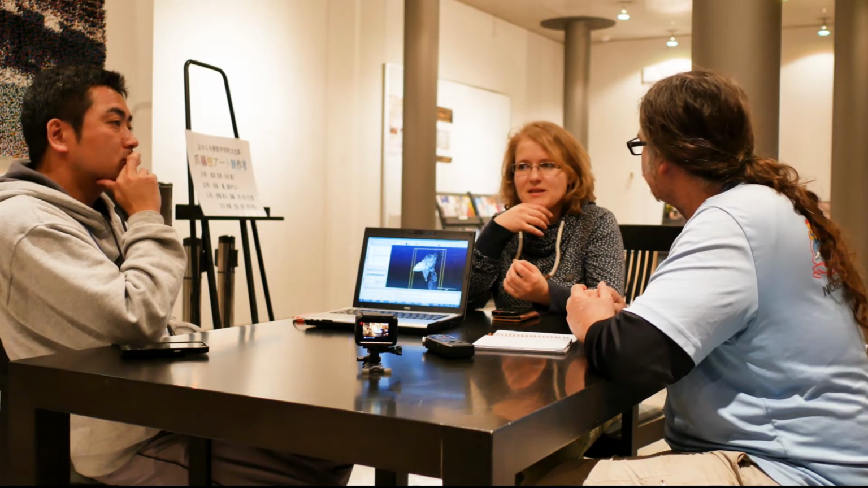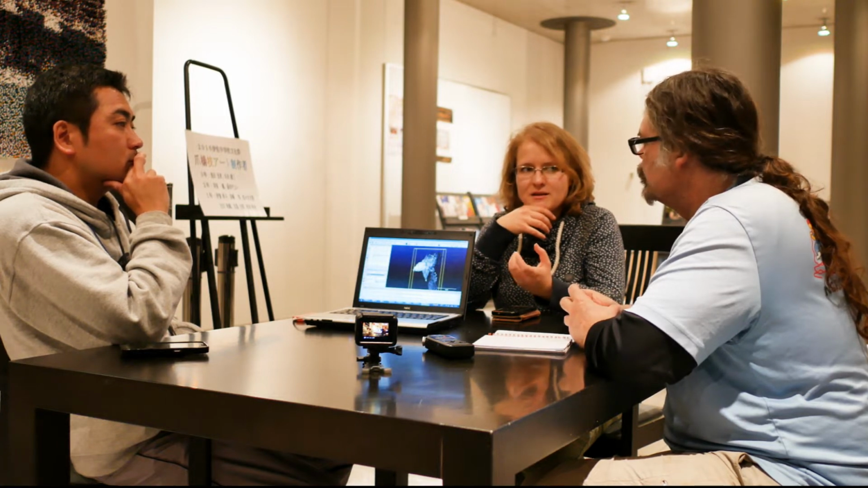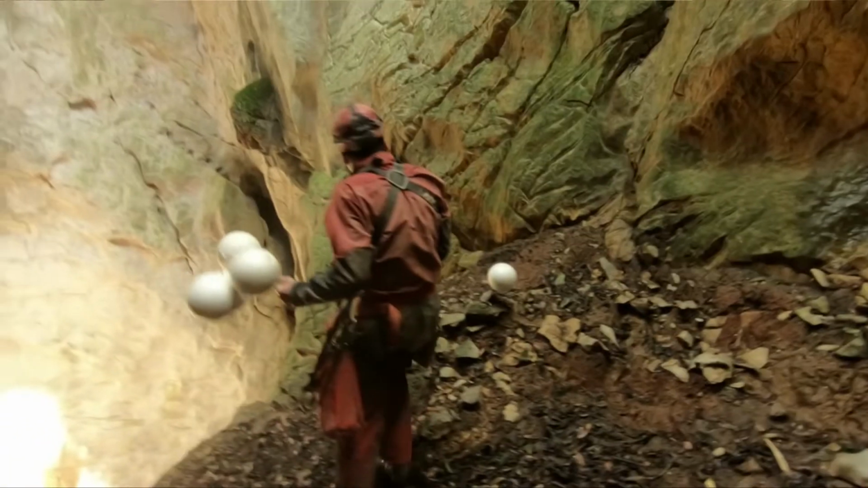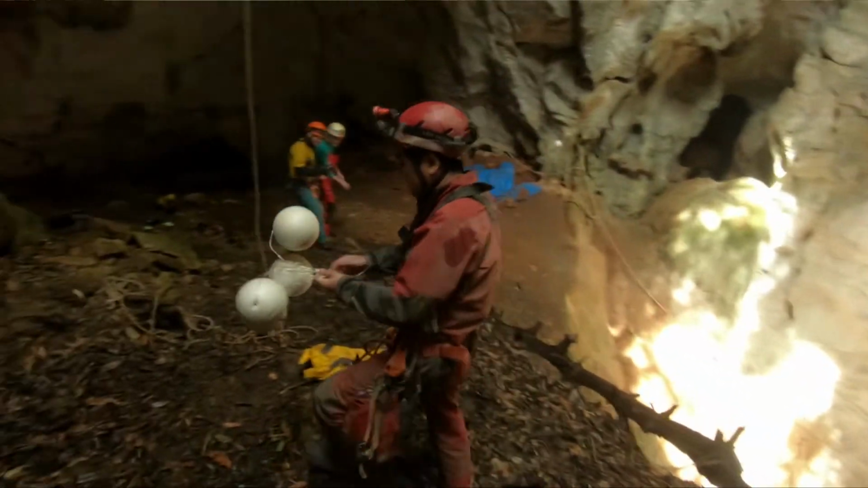It just needs to be some object which has a shape which would be easy to identify that it's not part of the cave. So you can use basically anything, but a sphere is the best shape.